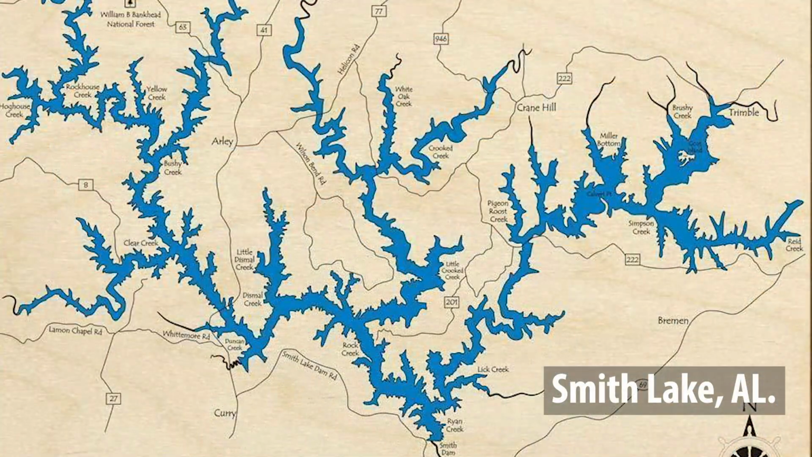So a little bit of info about Smith Lake before we get into it. First of all, it's completely new to me. I'd never been there. There's no weeds, no grass in sight. I like fishing grass. Basically, there's 3 main creeks, or arms, if you will, in this lake.